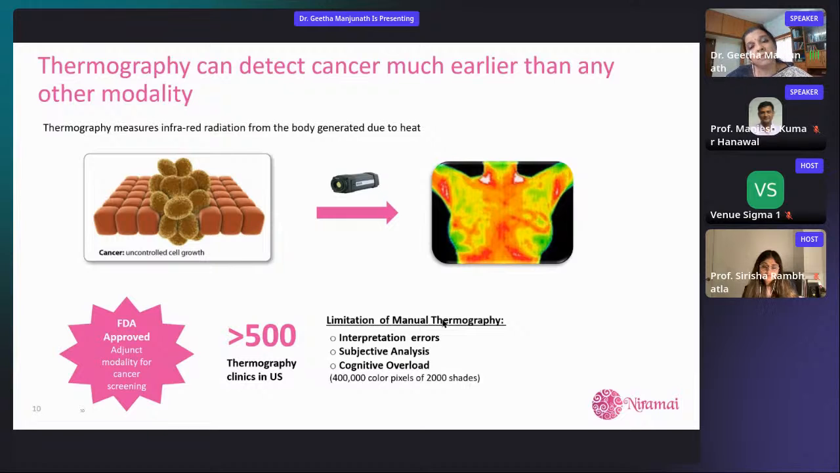And so this results in a lot of interpretation errors if it's a manual analysis, more so because there's a limitation of how the visual capability of a person can differentiate between a light yellow and dark yellow, boundaries of the yellow, and so forth, right? So there are several issues that a color-based interpretation allows. So that was the starting point.